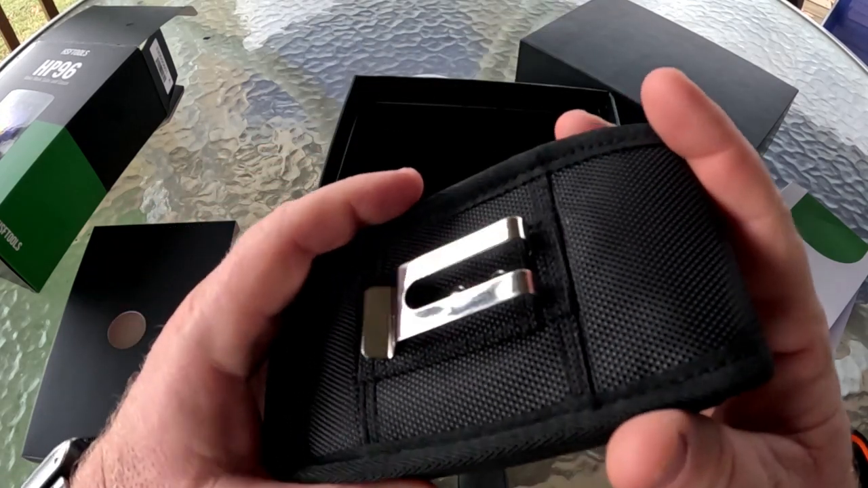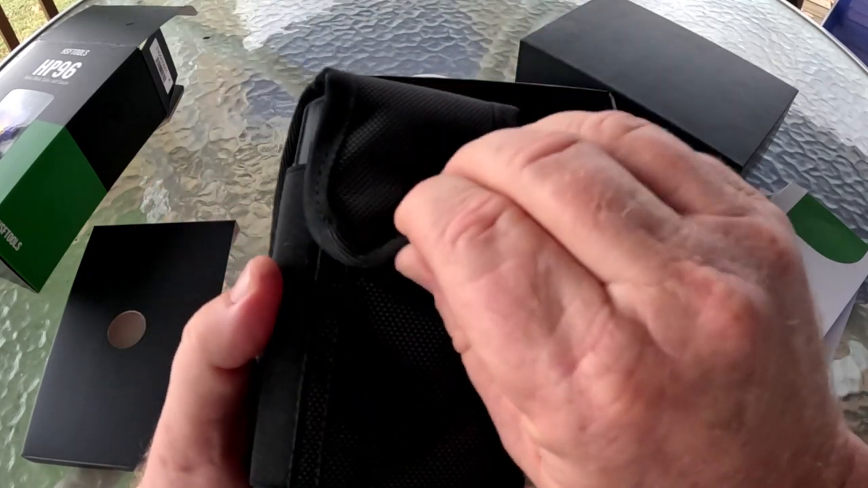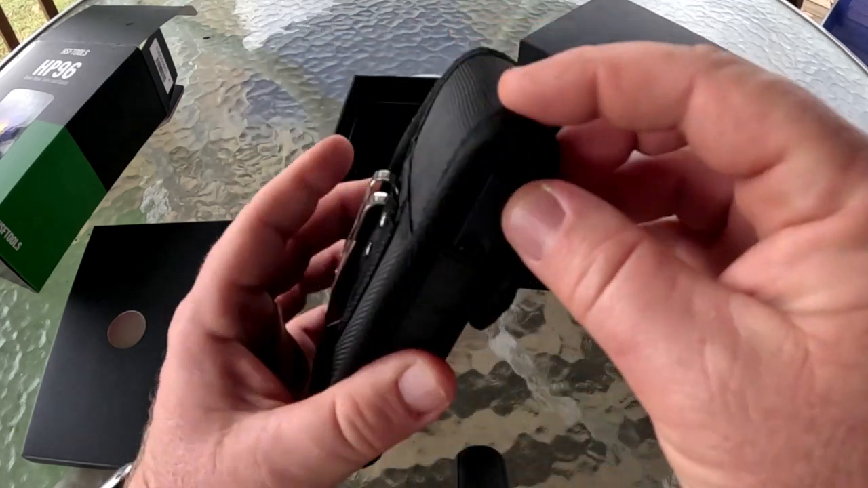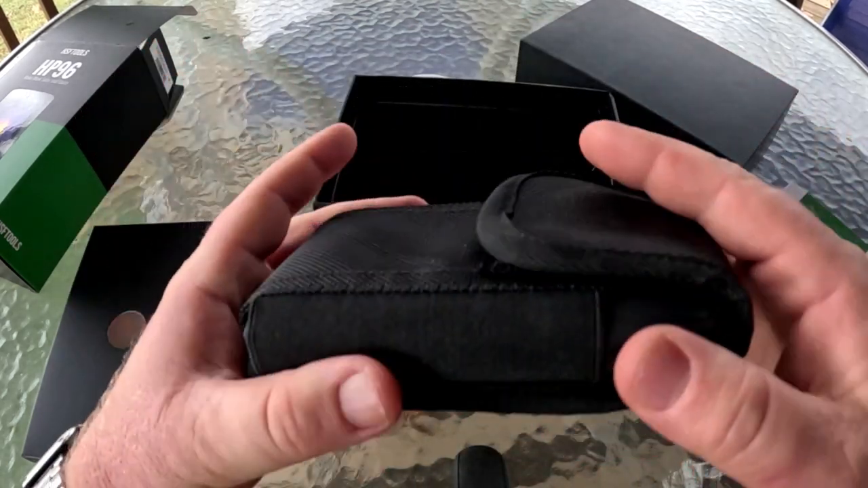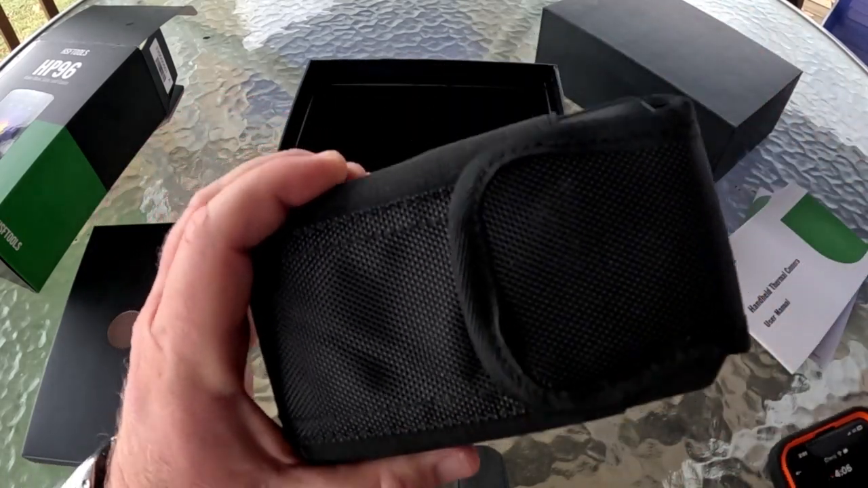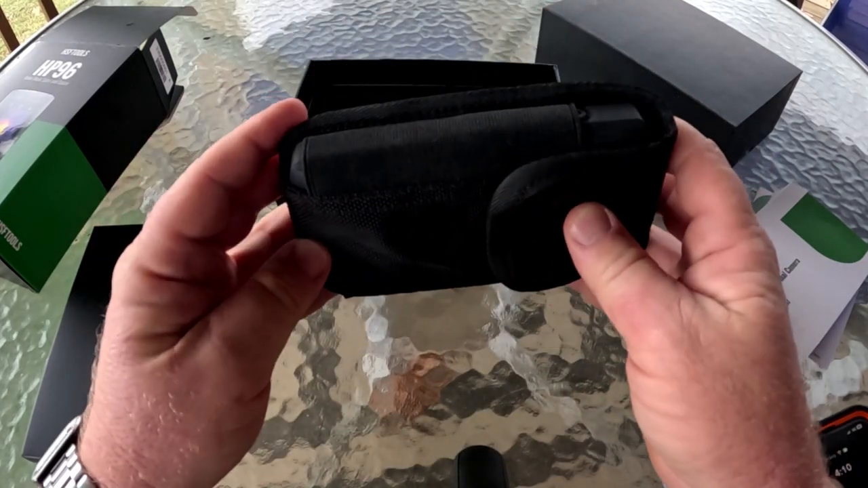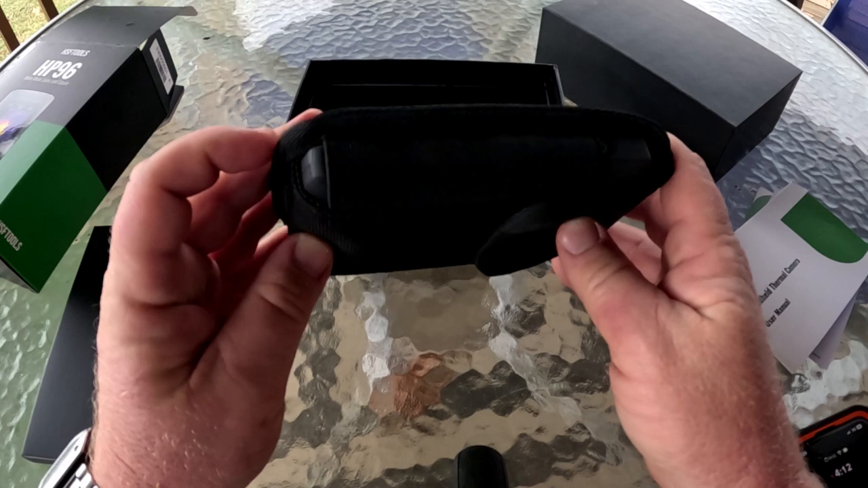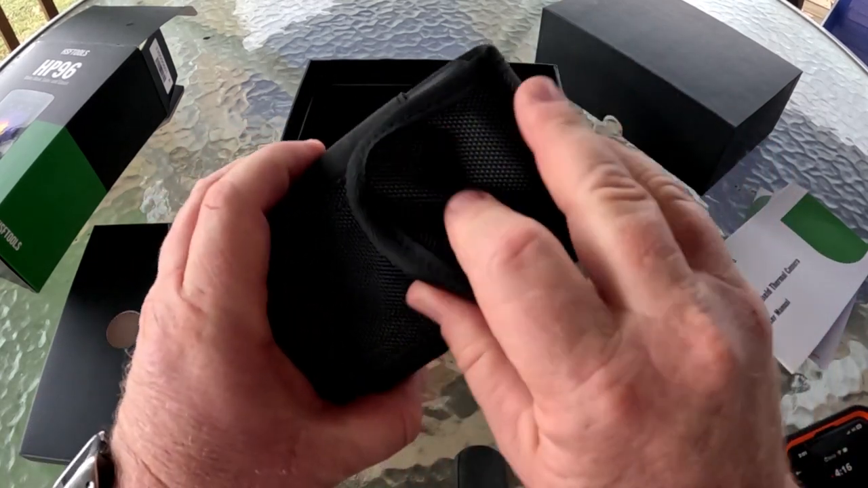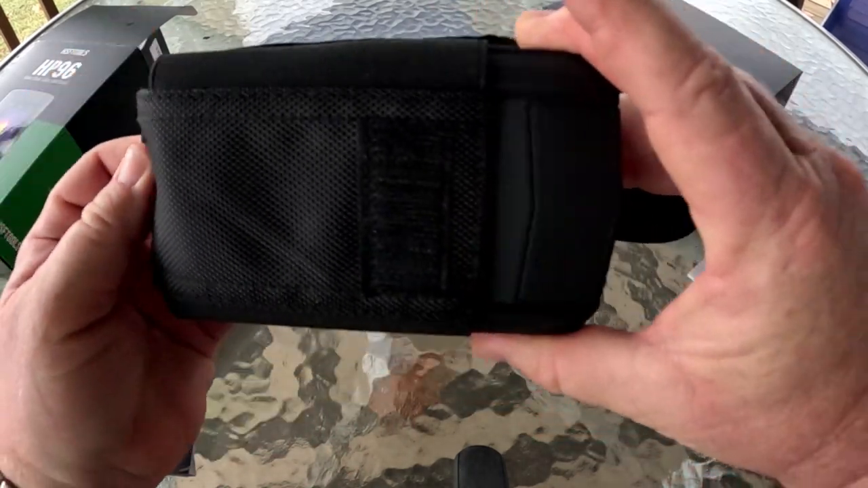It's a kind of a canvas mesh, not really mesh, but it feels pretty sturdy. I don't know what the stitching's like. I don't know how long it'll take for that to start coming apart, but anyway, you're not going to be carrying it under the house and dragging it around with you on every call you go on, so it should keep it at least protected. You stick it in one of your toolboxes or in a storage pocket or something like that. But anyway, let's get this thing out of here. We'll slide it out.